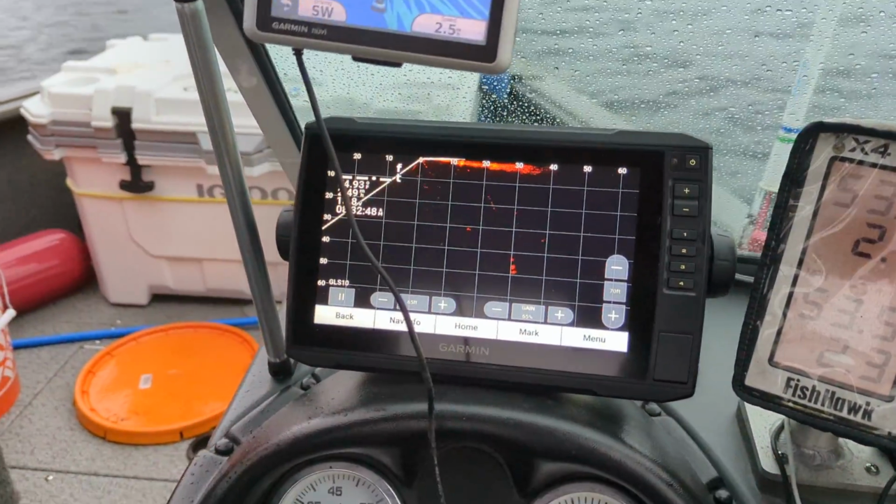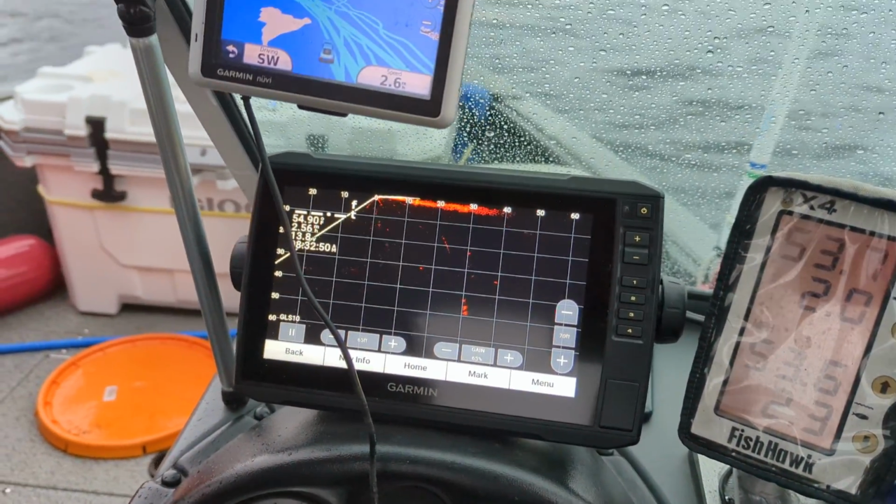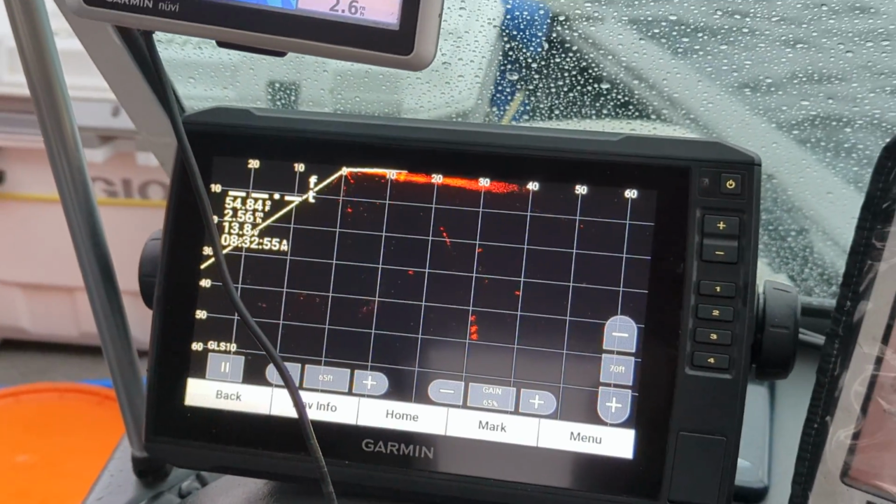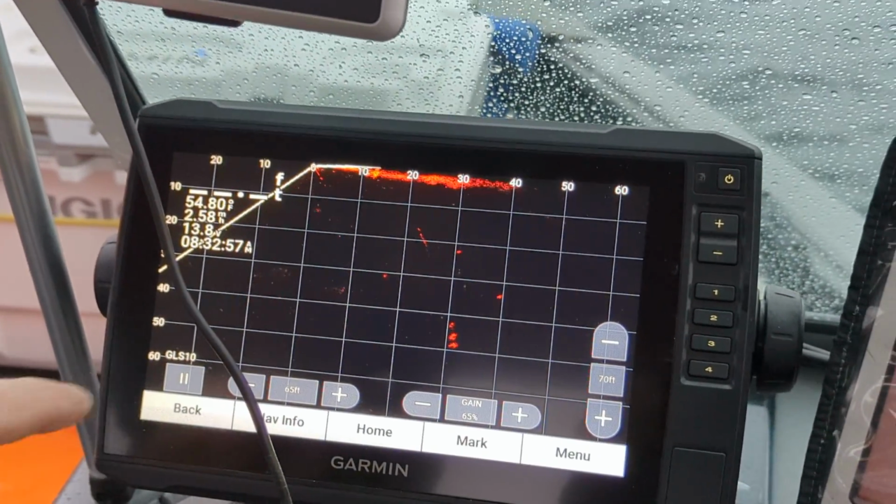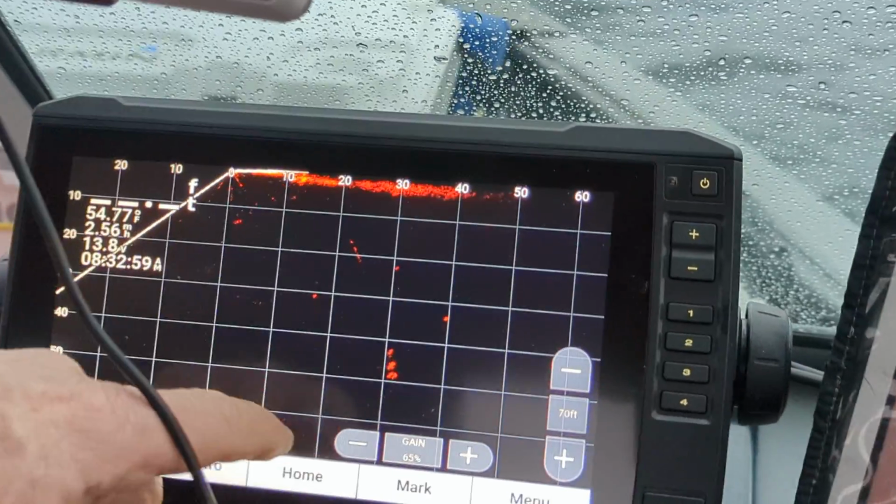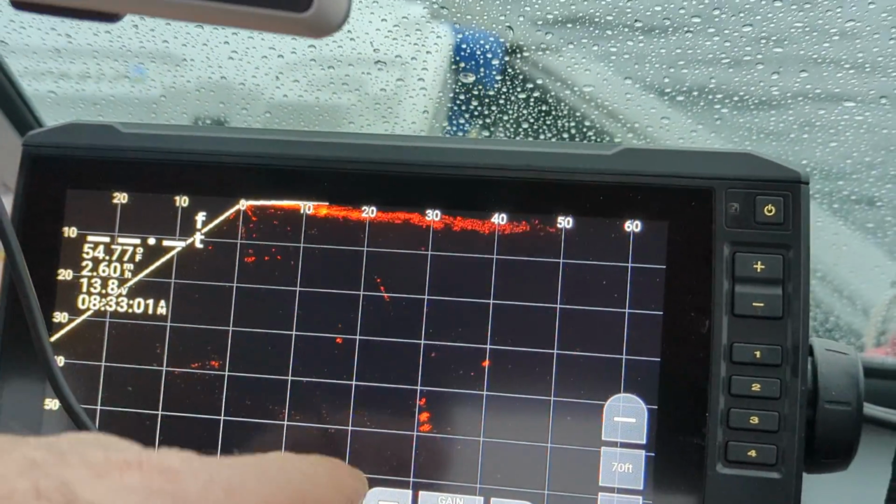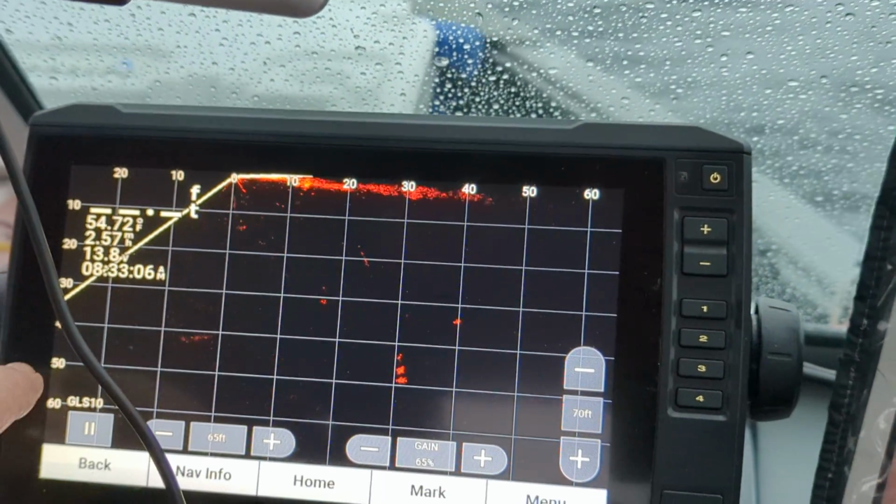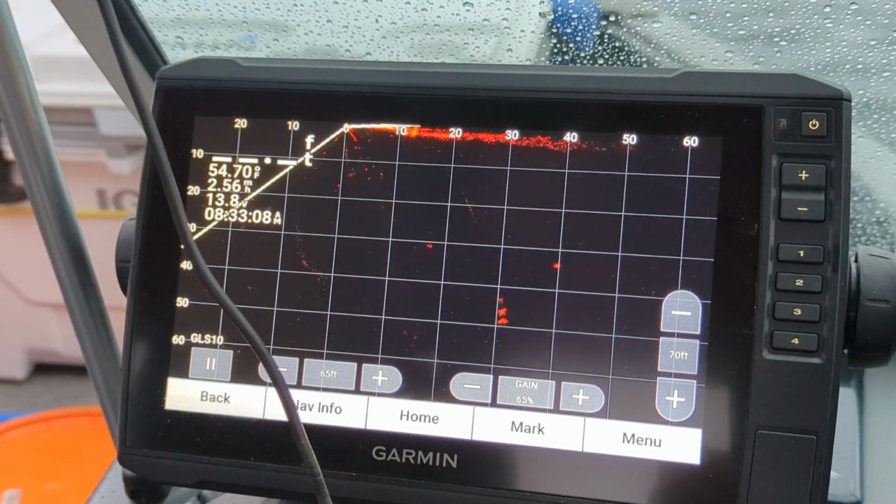Hopefully you guys can see this really well. So tell us what we're looking at here, Evans. Well, right here we're looking at one of our downriggers. This happens to be the one that's running the deepest, and we're seeing a couple things on it. We can see how deep it is, and it's running just about 50 feet.